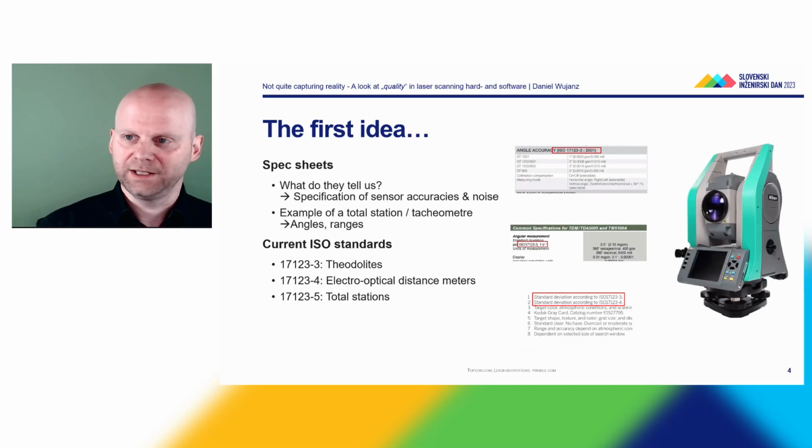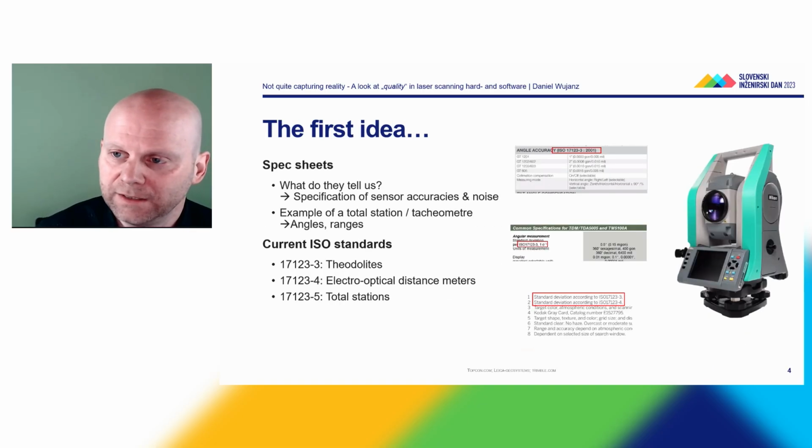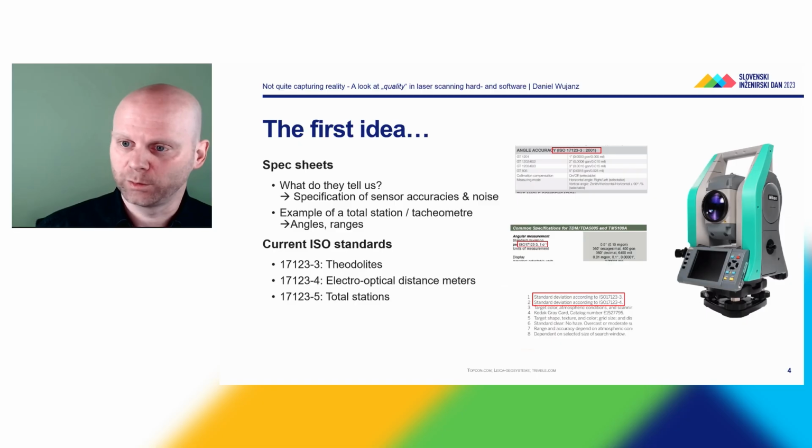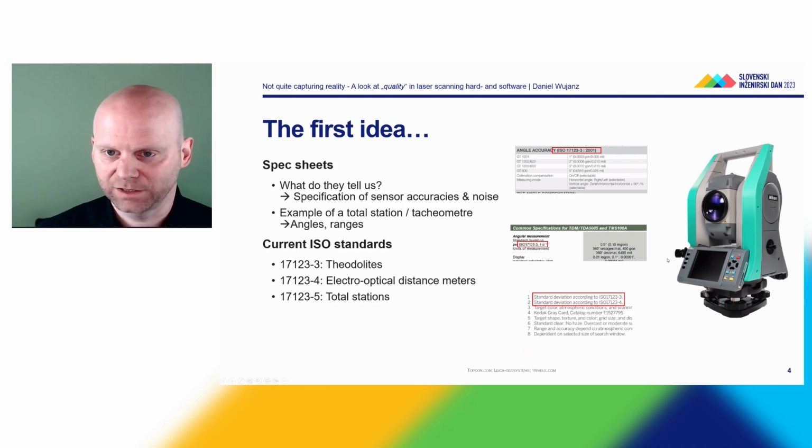So the first idea, again, to defend yourself in court is to use a spec sheet, which is given to us by the manufacturers. So what do they tell us? They give us information about sensor accuracies and noise levels of individual sensor components that are built into certain instruments. I just took a total station or tachymeter as an example. As you can see on the right-hand side, these are three different spec sheets by entirely different manufacturers, and they all refer to certain ISO standards.